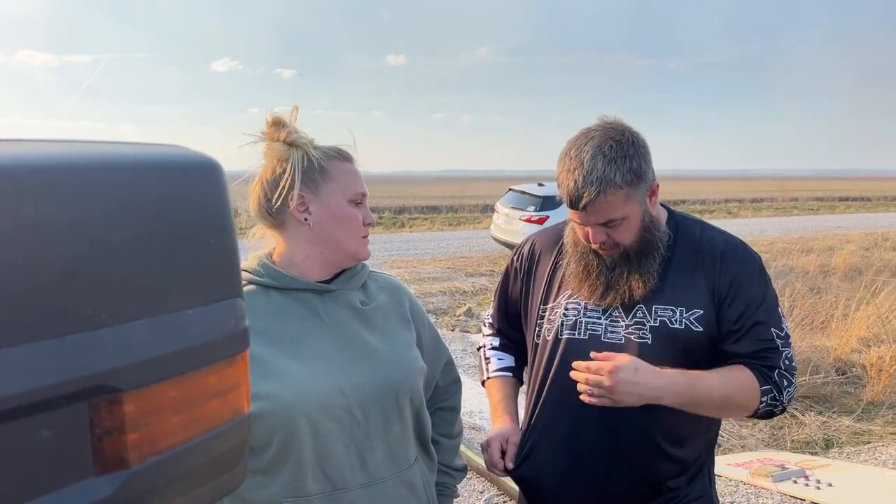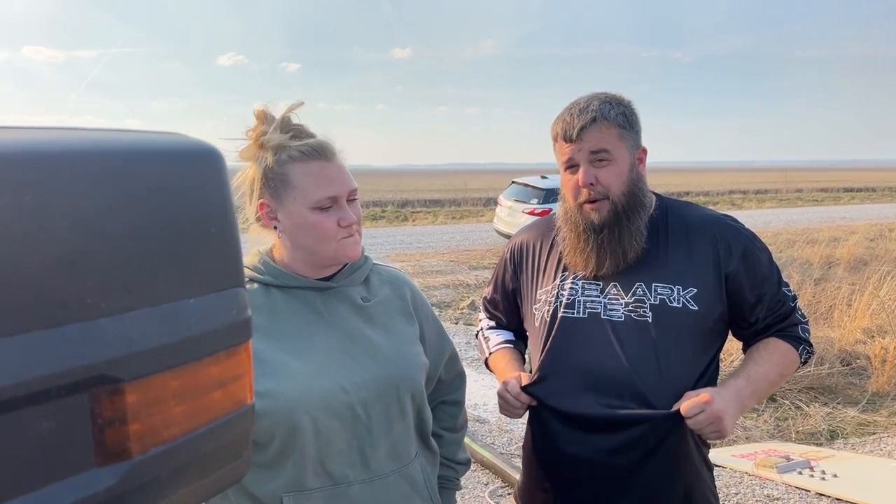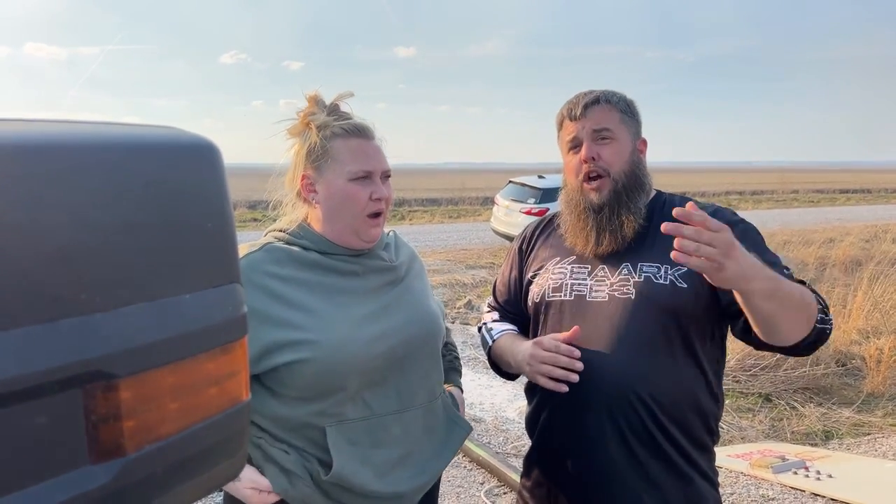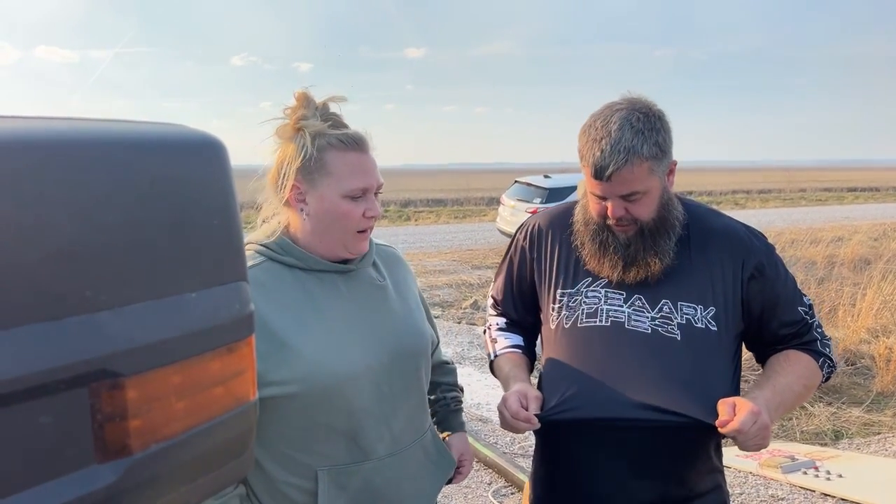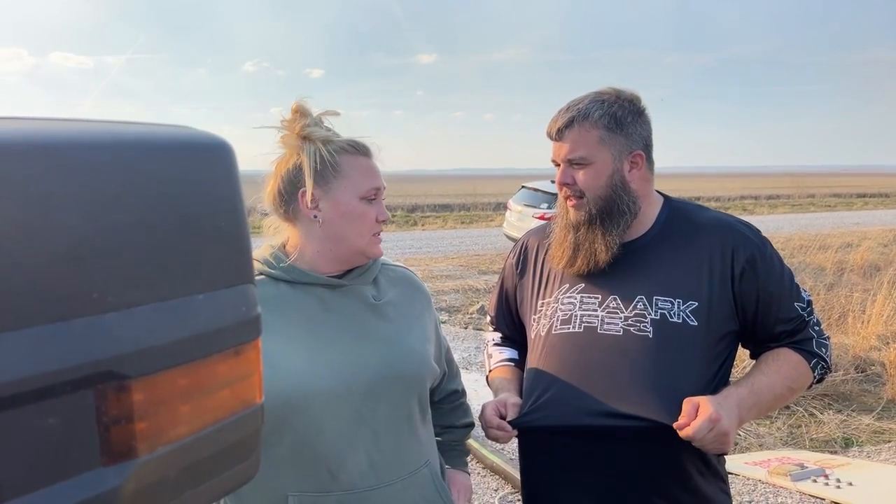Jacob, a couple people said they like your shirt. So what is that shirt? This is our new boat company. In the next few weeks, we should be getting our boat. It's already wrapped in ChaosDivers. Now they're just putting the trolling motor on and all the electronics that we sent them and what they're going to include with the boat. They're just going to get it ready. We're going to pick it up, and it's a Sea Arc boat company. If you guys haven't checked them out, they're on Facebook, Instagram, TikTok, all under Sea Arc Boats.